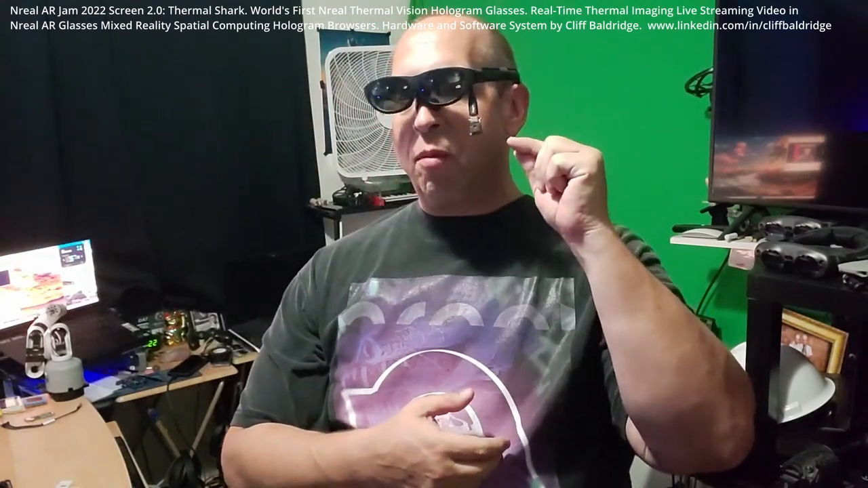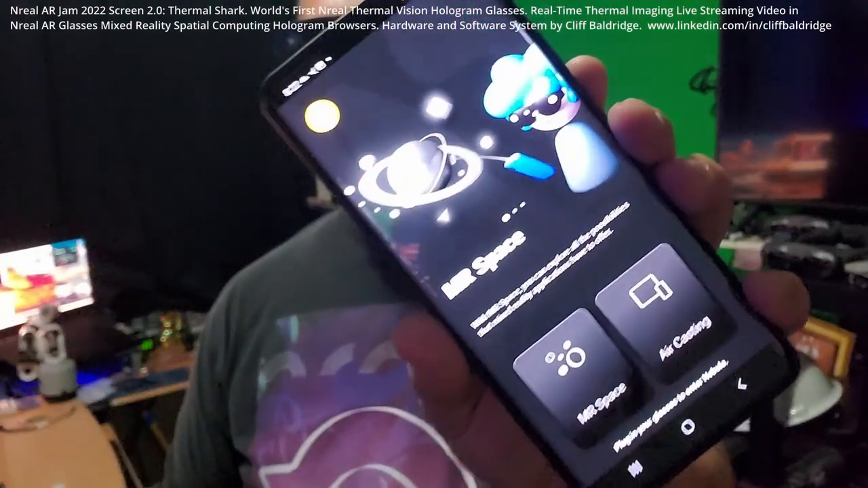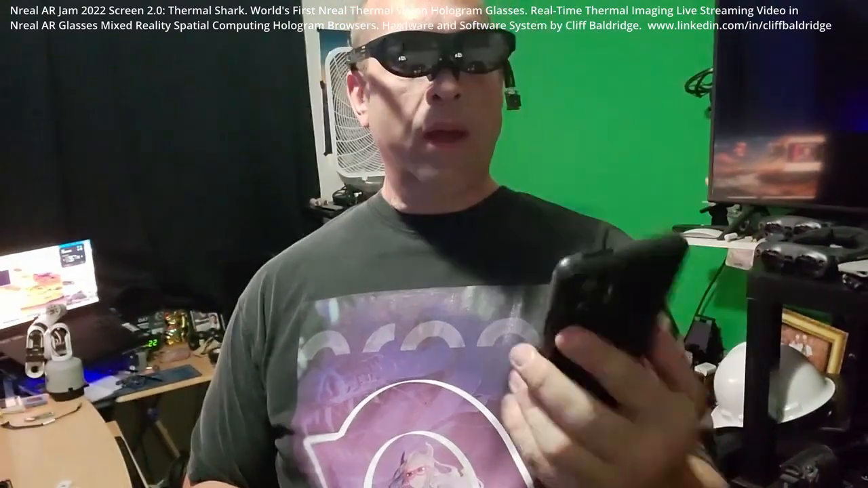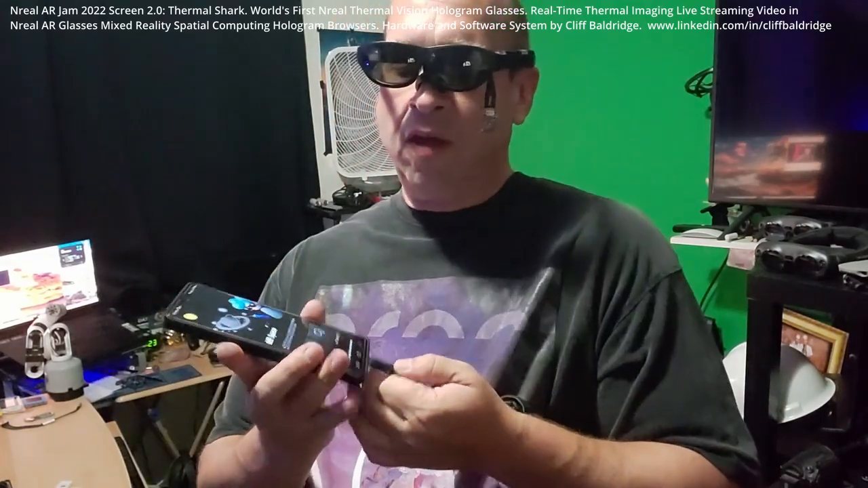So now here's where it gets really cool. What I've done is I have what I'm seeing is capturing in the Flir Thermal imaging. Then I have my phone here with the Nreal Mixed Reality app, the MR Space. So I plug the Nreal Glasses into the phone because the phone becomes the controller.